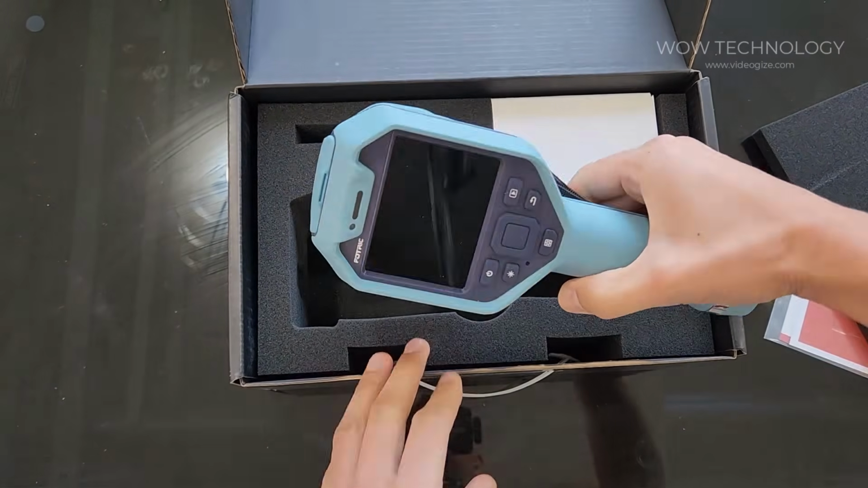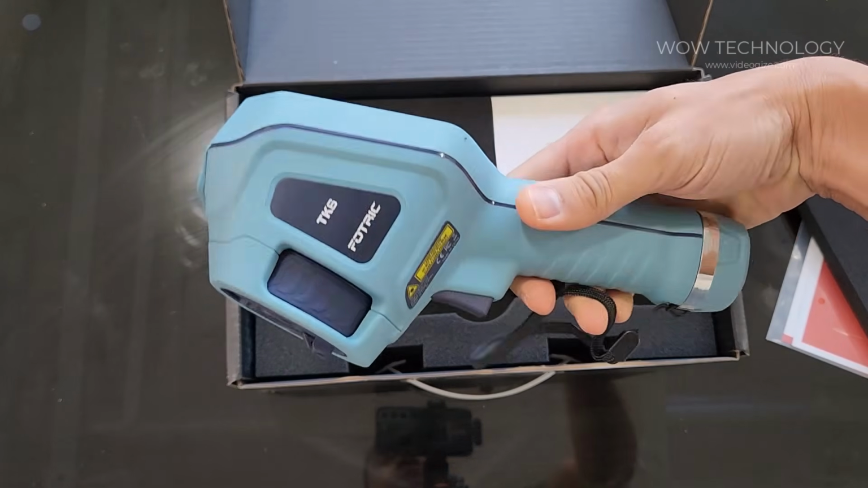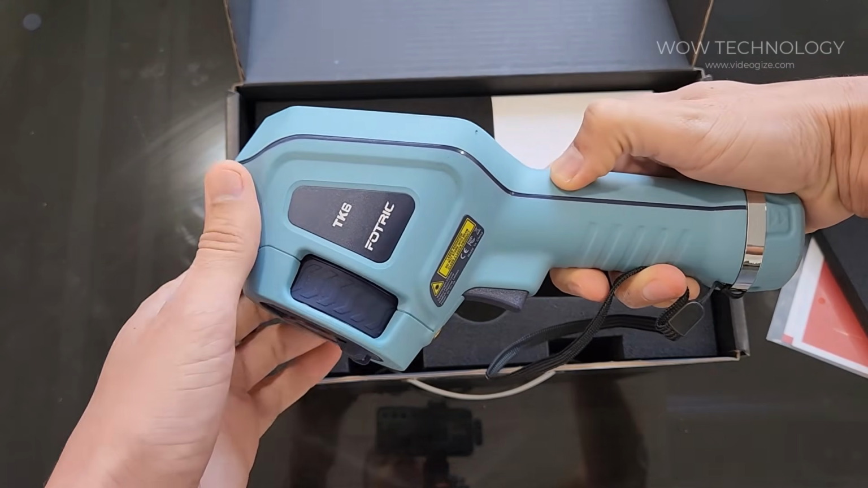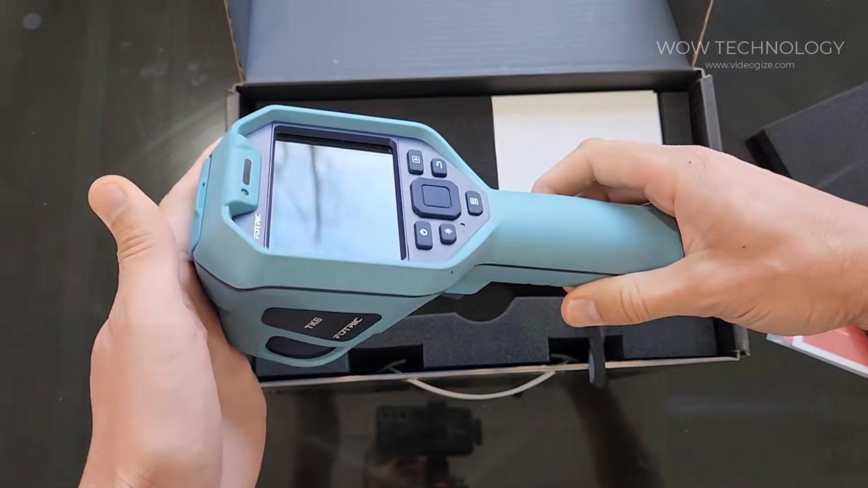Let me show you how the product looks, the features it has, and then I'll give my overall feedback at the end. Once you open the box, it comes with this manual here. Here is the thermal camera itself. First impressions, I like how well this product is made. It has this rubber surface right here, so in case you drop it, it's going to be protected.